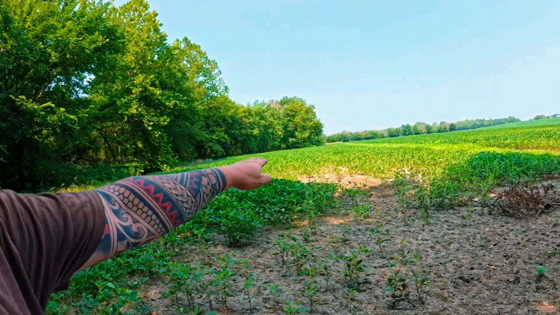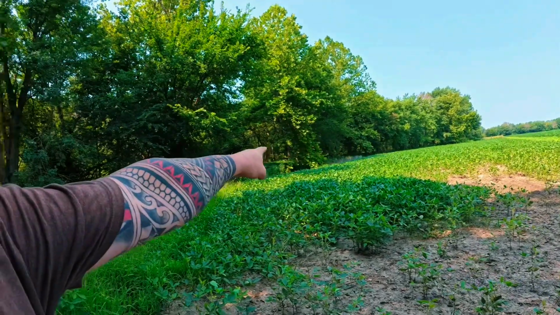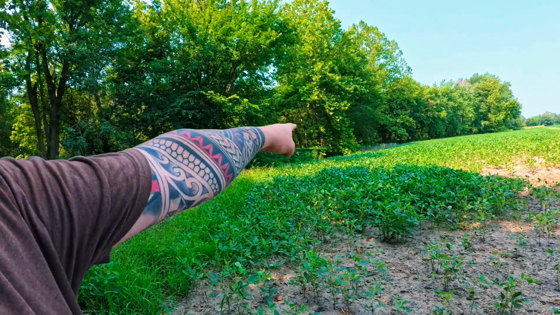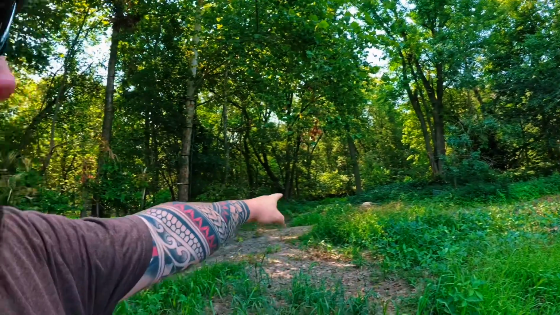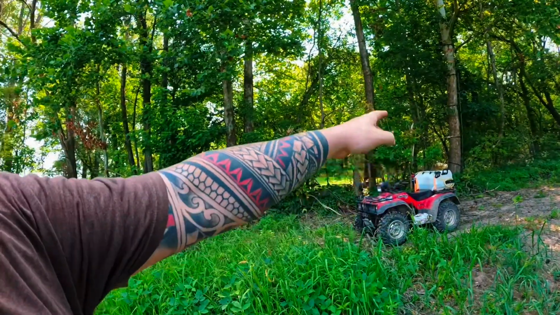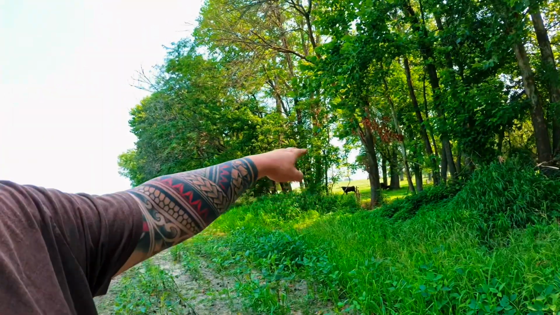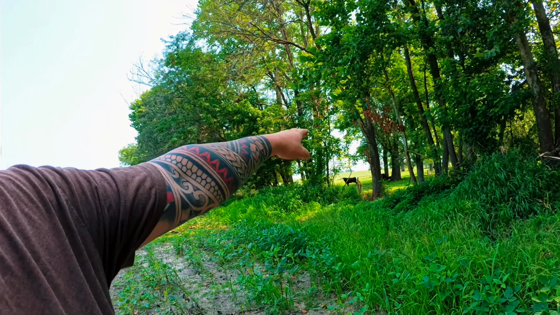So here's the beans. There's the milo over there. Then I got my 4 apple trees in that fence over there. And then I've got a way for the deer. The deer like to come out right here on the field's edge. My tree stand is right there. It's actually going to get moved to back here about 20 yards.